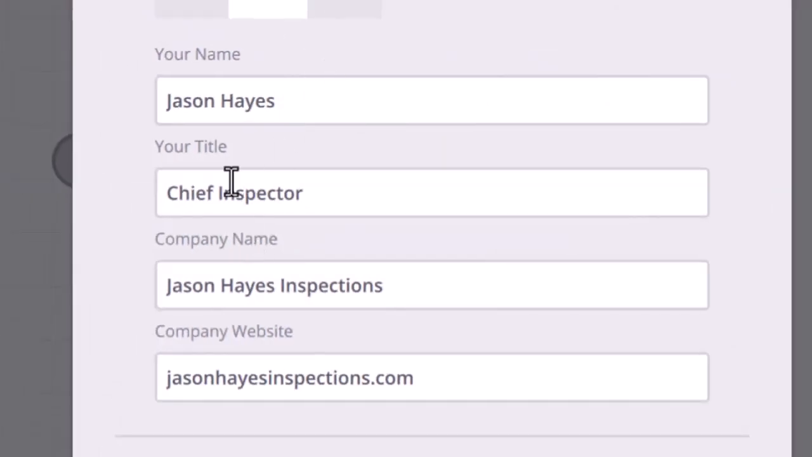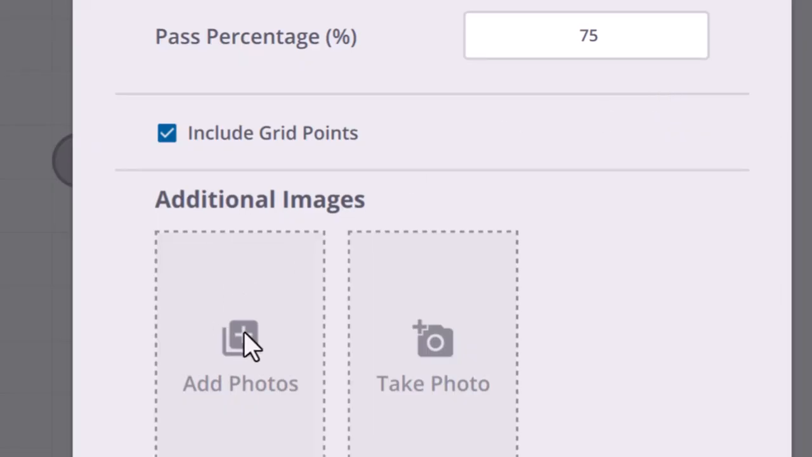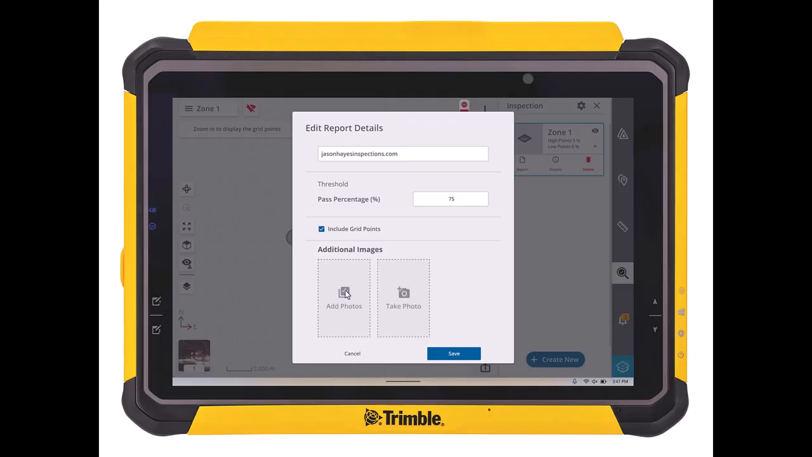Then we can add a name, title, company name, company website. If we scroll down, we can see the percentage of points that need to be within tolerance for this report to show a pass. And we can also add additional images. These could be images on the tablet that came from the T110 camera, or it could be other images that are on the tablet. Then we just click Save.